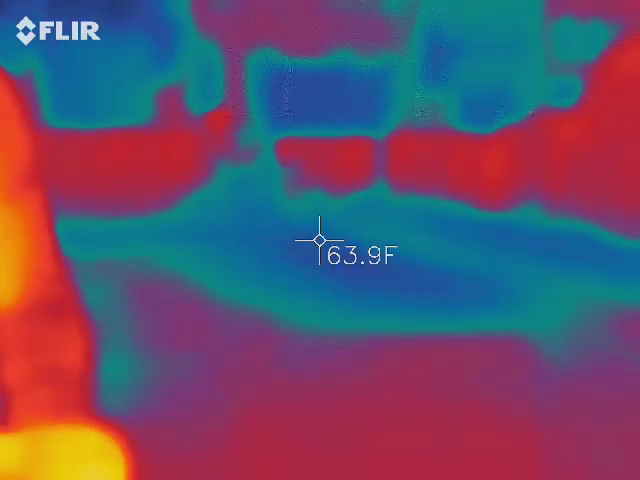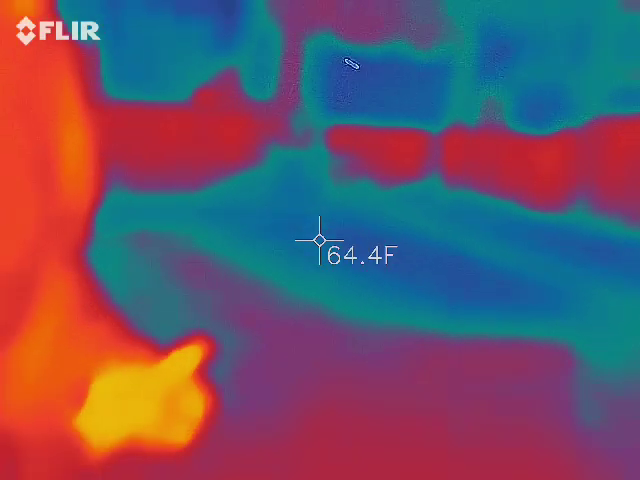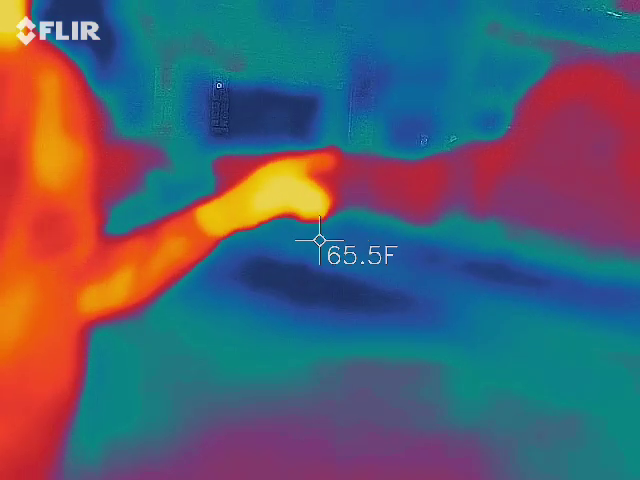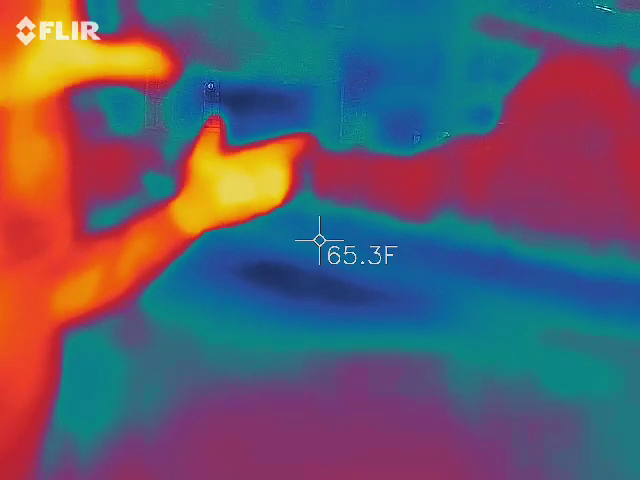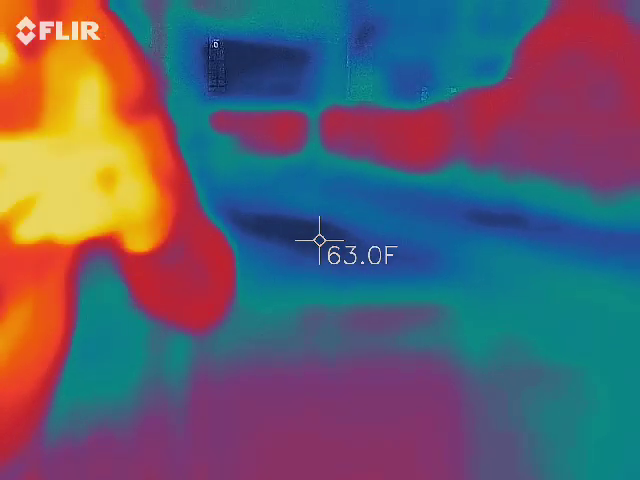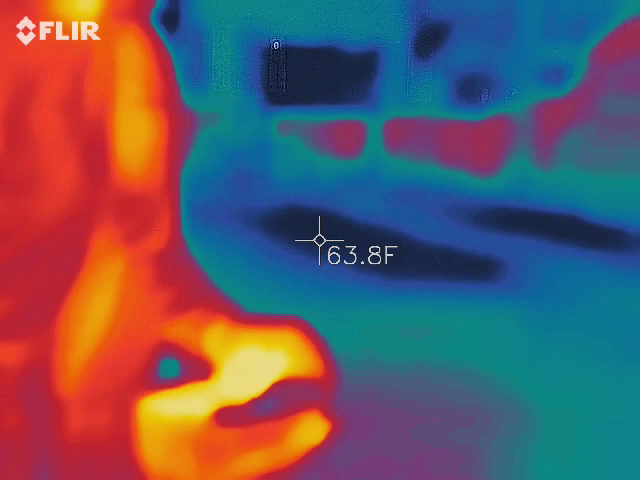This is a weird spot where I'm going to go in the center, and I want you to try to keep me somewhere in that picture. Maybe pan it side to side slowly, because I want to turn this device on and play with it, with your piece on as well, to see if there are any temperature changes. Okay.